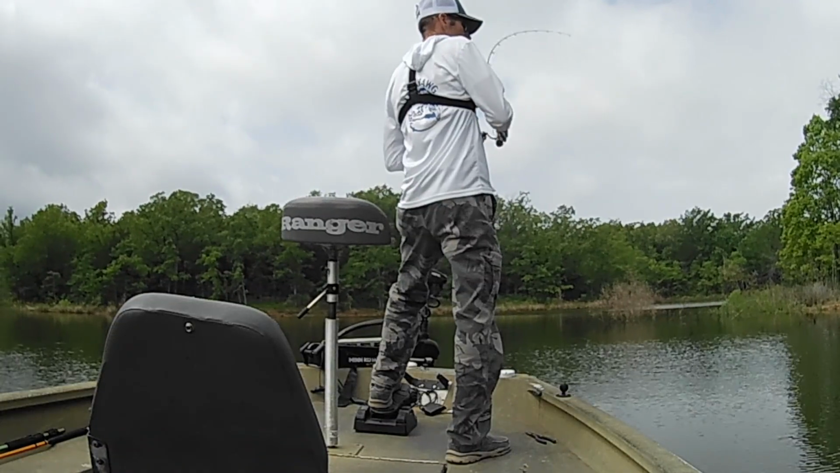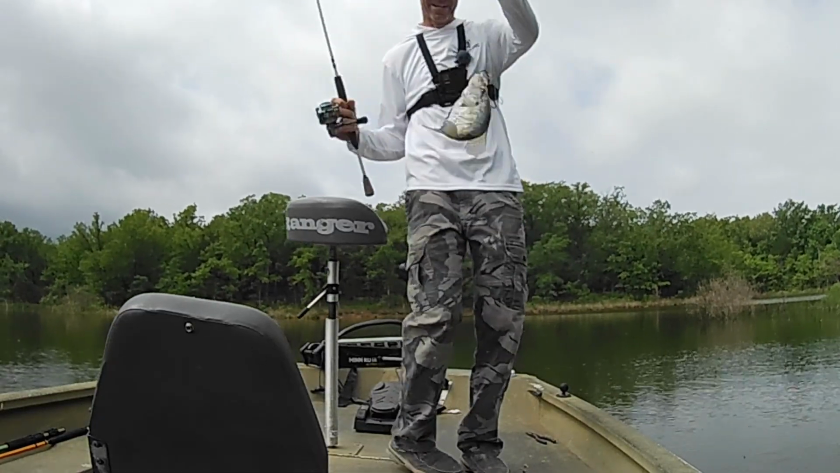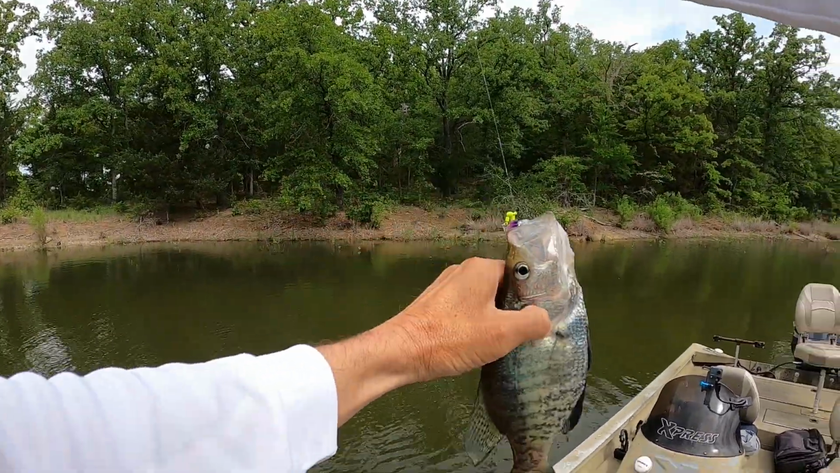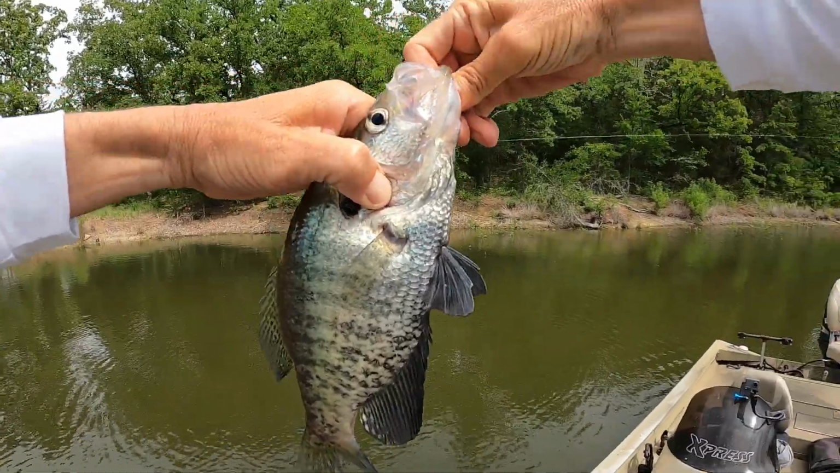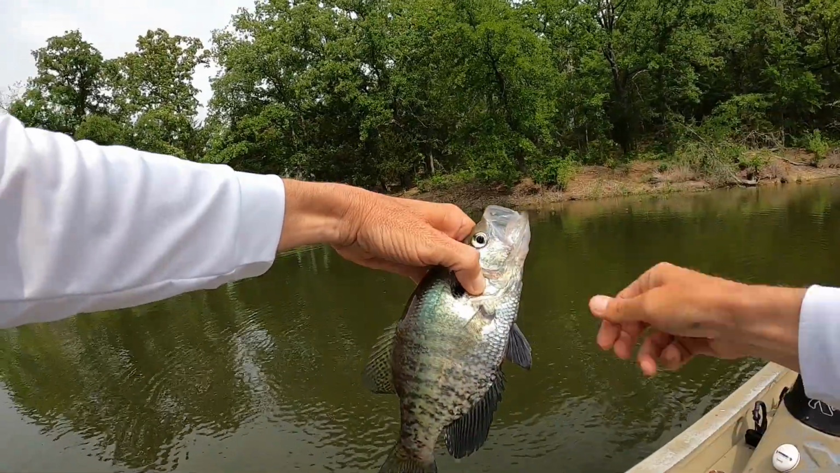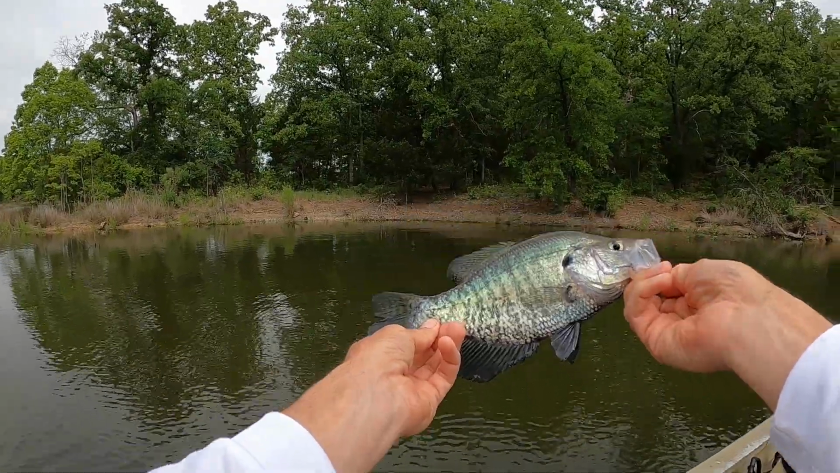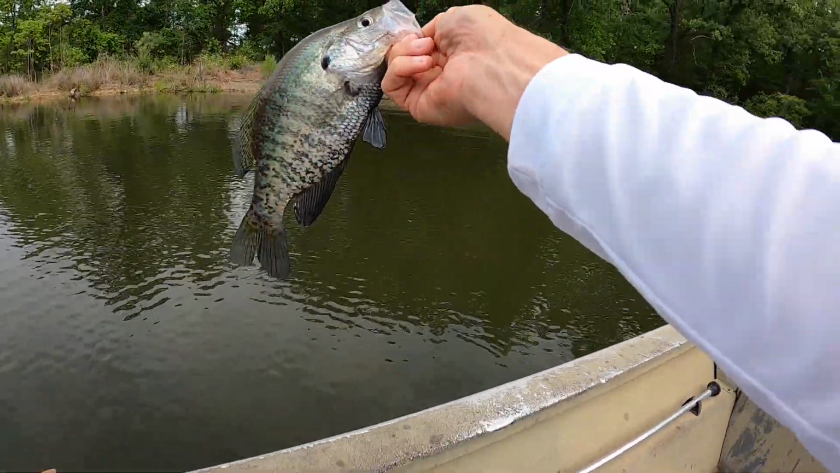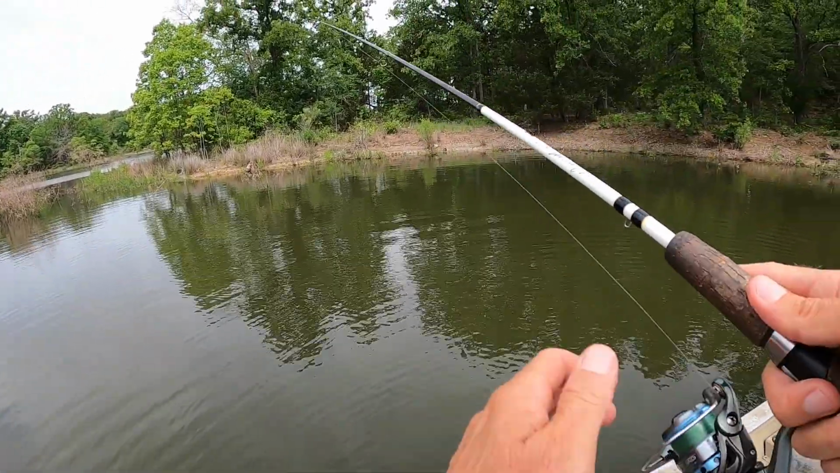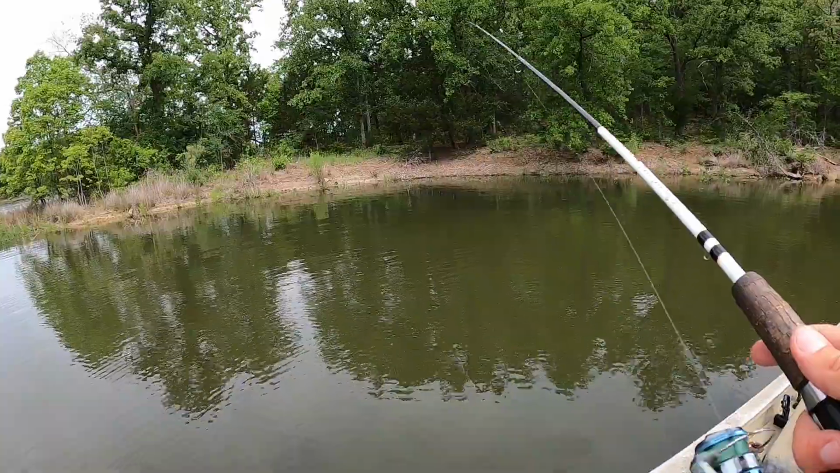Uh-oh. Another one. There we go. We're figuring it out. They're hanging out here a little bit deeper. I'm hopping that thing just right off the bottom out there, and they seem to be getting it. See if there's another one in that same area. That's two just right here and within 25 yards of each other. Maybe 30, 25 looks like.